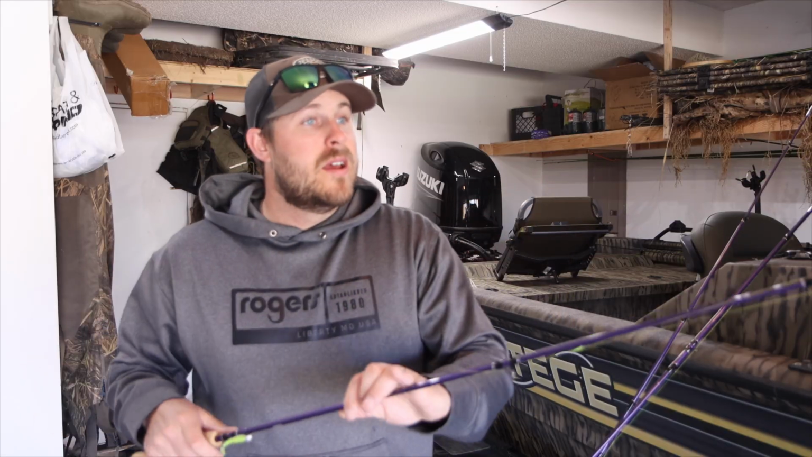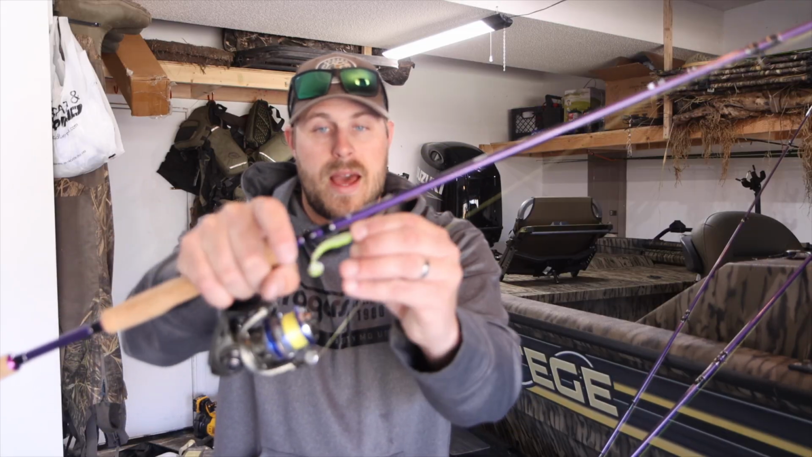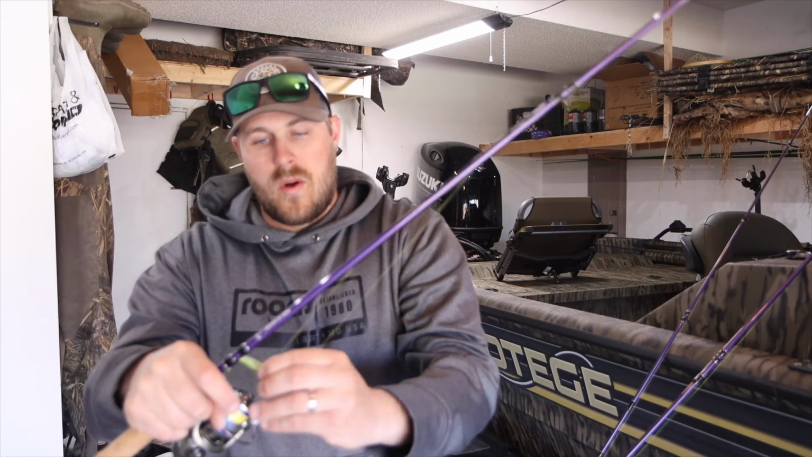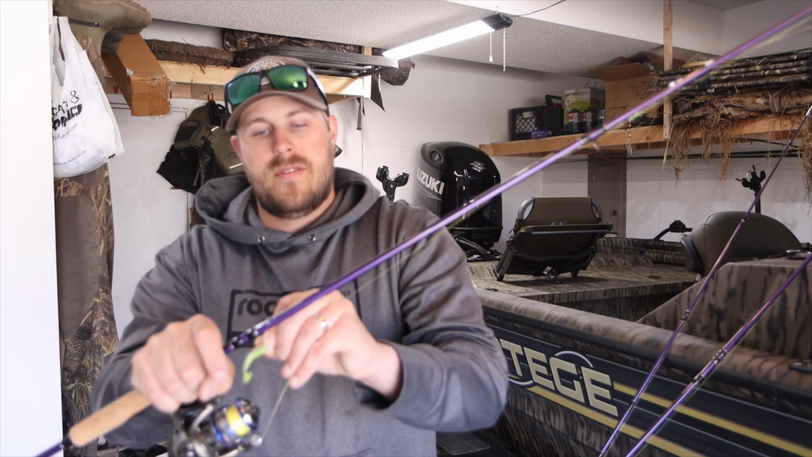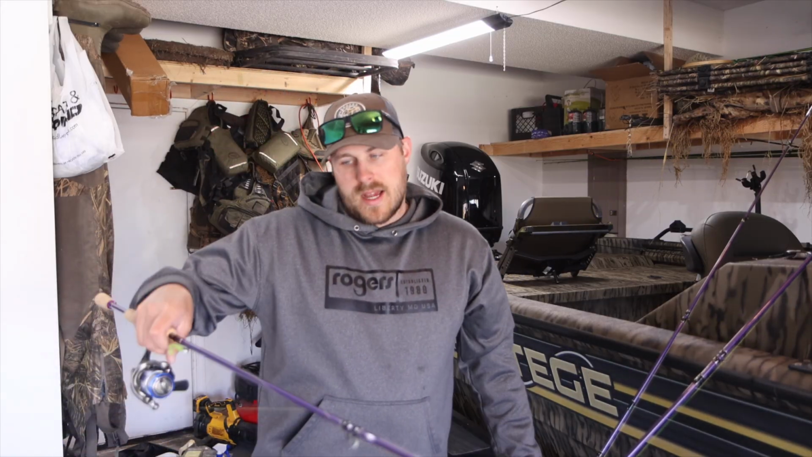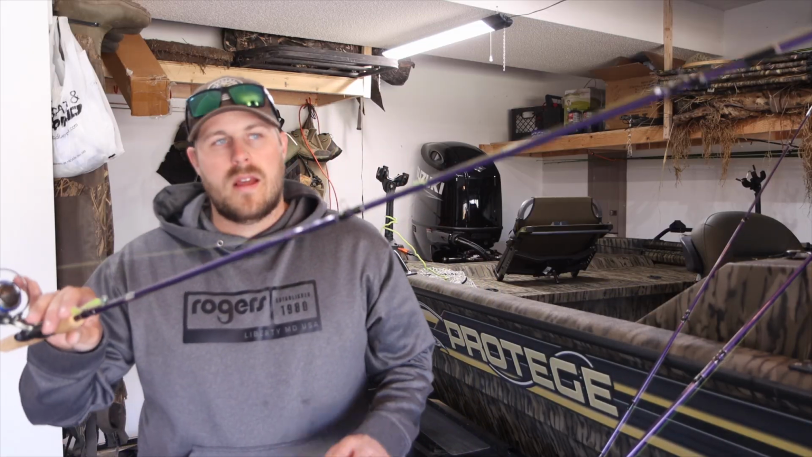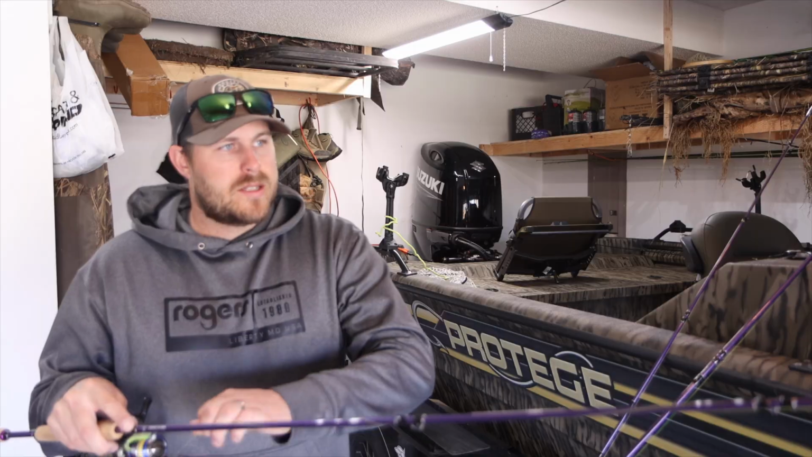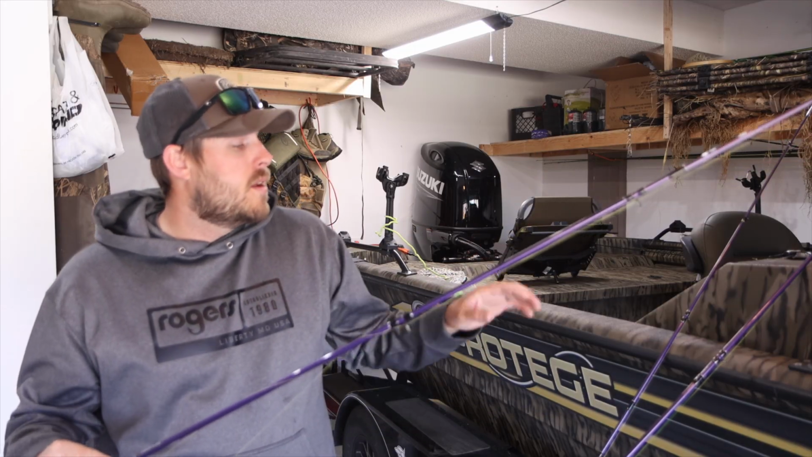This is gonna probably be my bread and butter this spring, throwing slip boppers, little paddle tails like this guy, or any kind of underspin, roadrunner, beetle spin, any kind of small moving baits. This is gonna be a great rod for it. It's also really good for those sit on top brush piles if I wanna just kind of finesse them a little bit more. Absolutely love it. This thing's got some great backbone. It's just a really nice crappie rod.